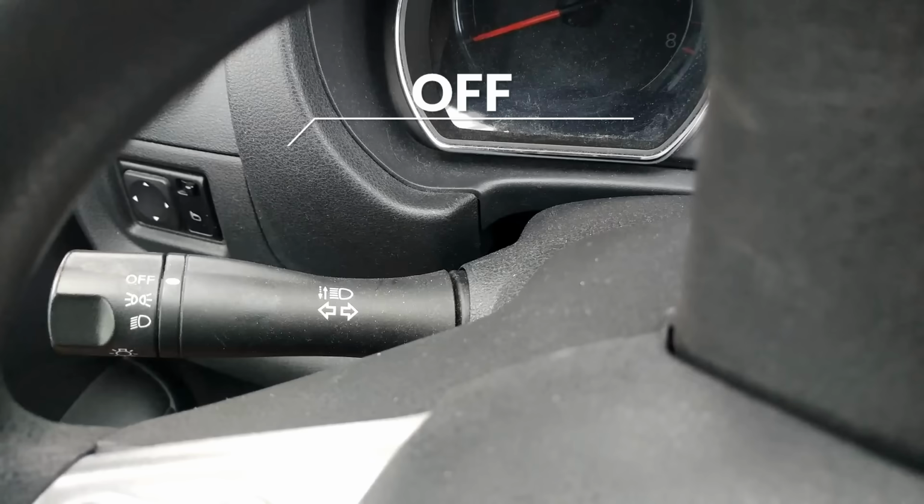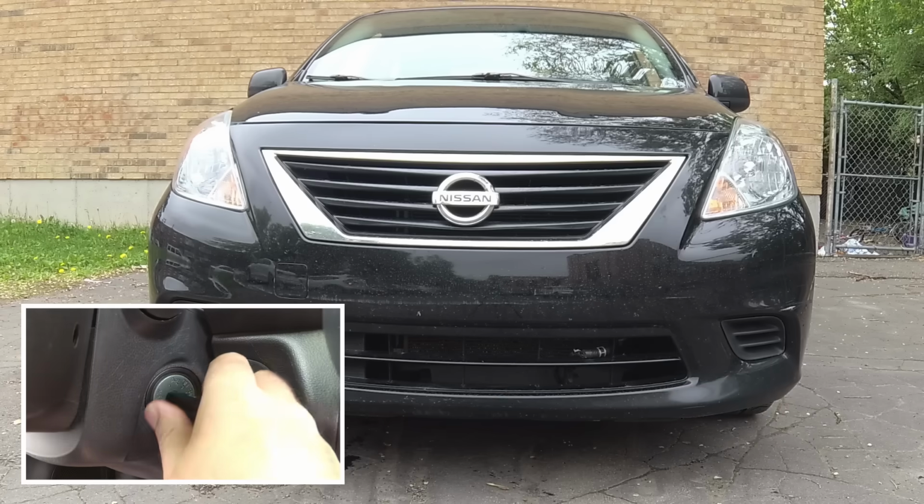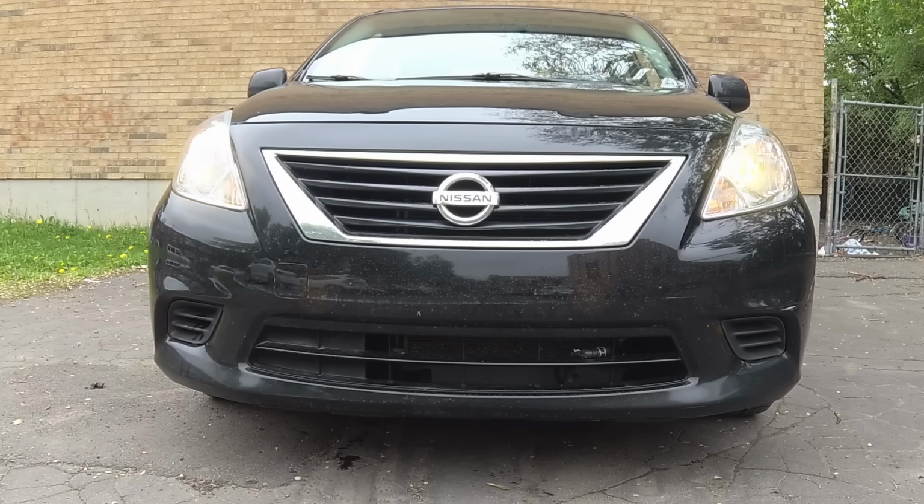So these are the most common configurations for the light positions. But like I said, it will vary depending on the vehicle, so check your manual for specifics. Now I get this reaction all the time. On most cars nowadays, when I start the engine, the lights automatically turn on. So why should I turn them on at night with the switch?